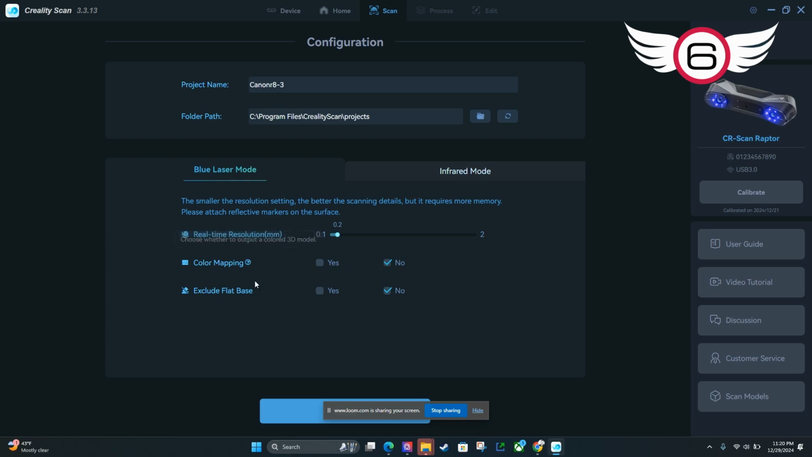I'm going to leave color mapping off because I don't need that, and it doesn't do a really awesome job on smaller objects like this with a lot of detail. So I'm going to leave that off. And I'm going to leave exclude flat base off, because the software right now doesn't do a super awesome job of that. All right, so then the next thing I'm going to do is hit scan down here at the bottom,